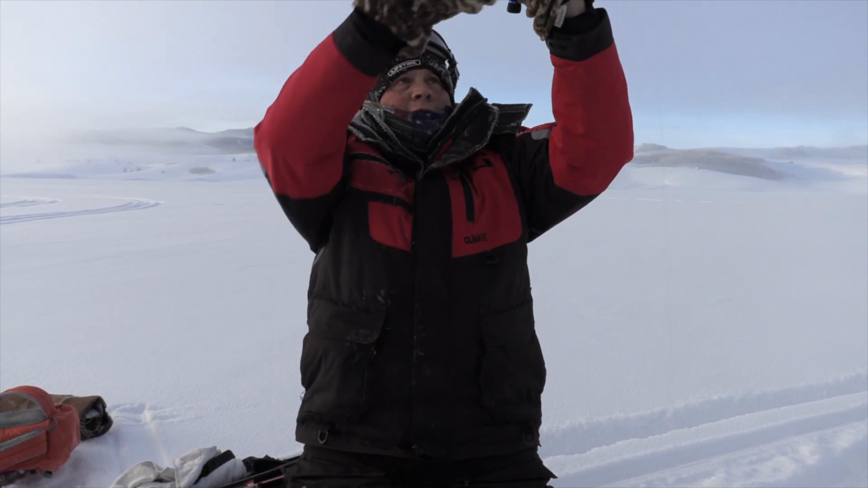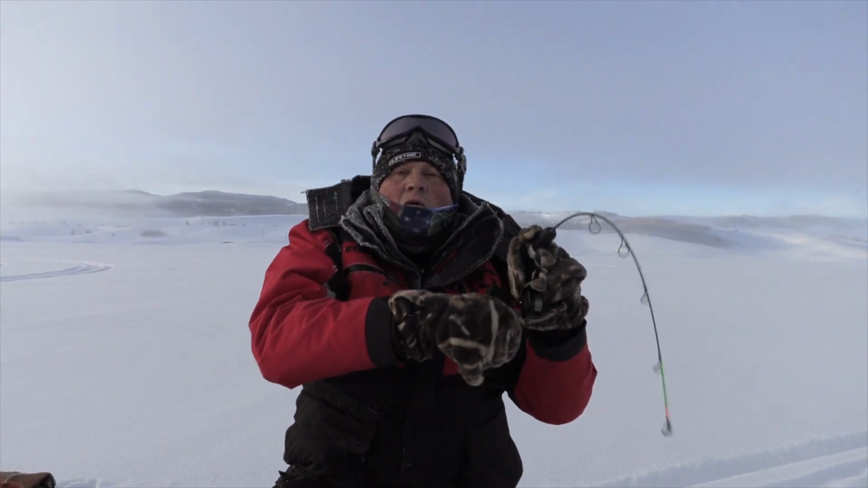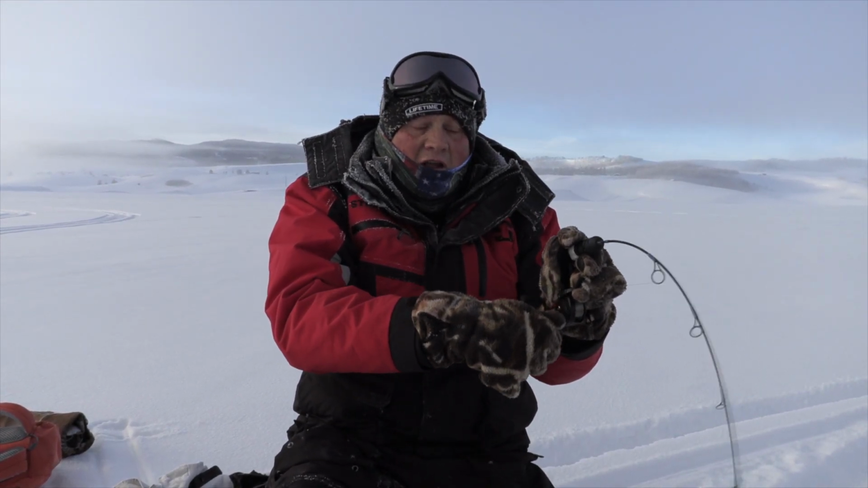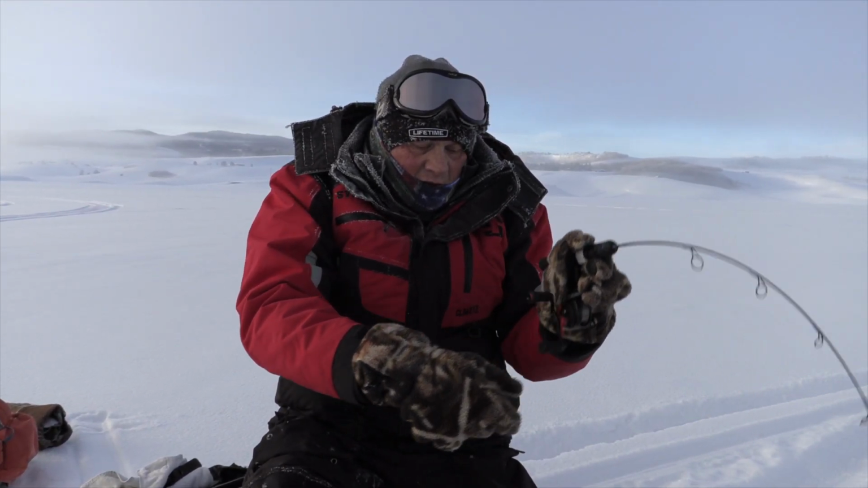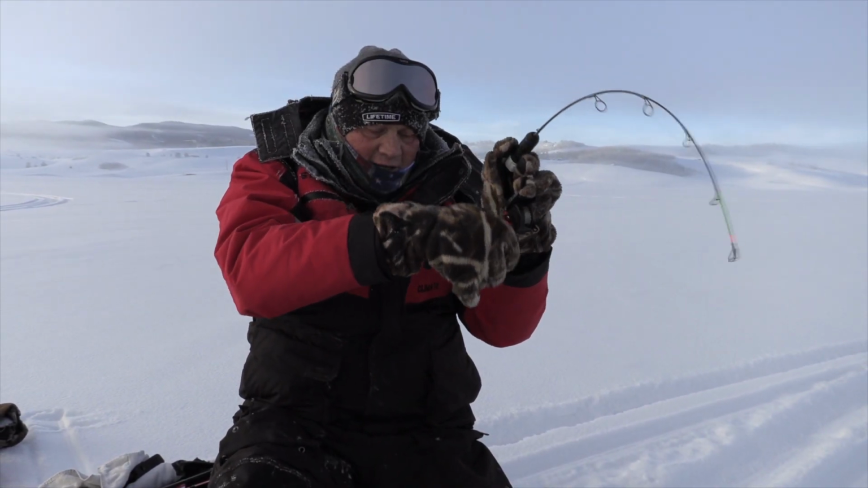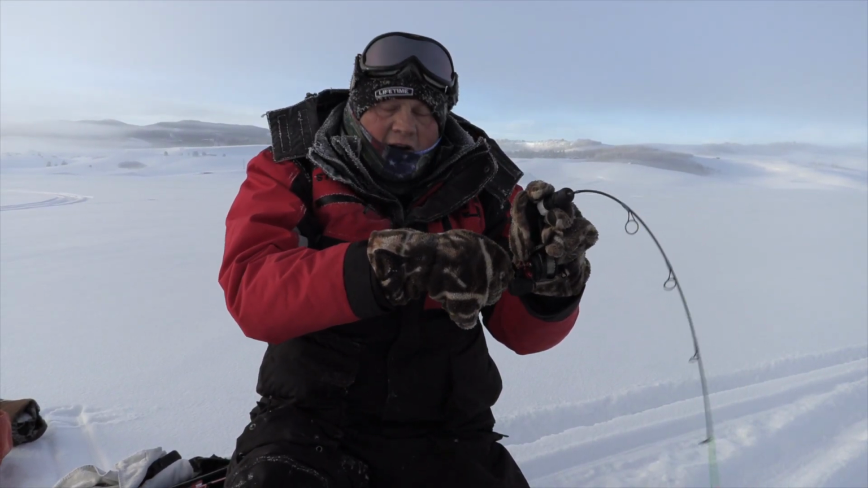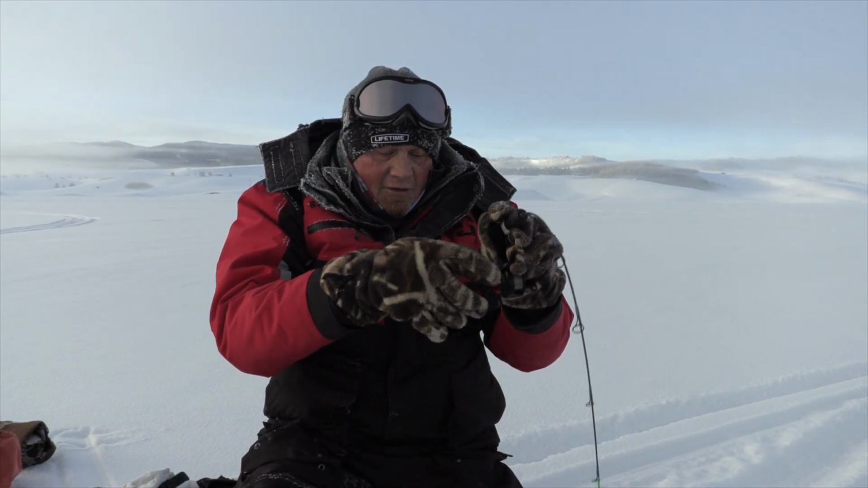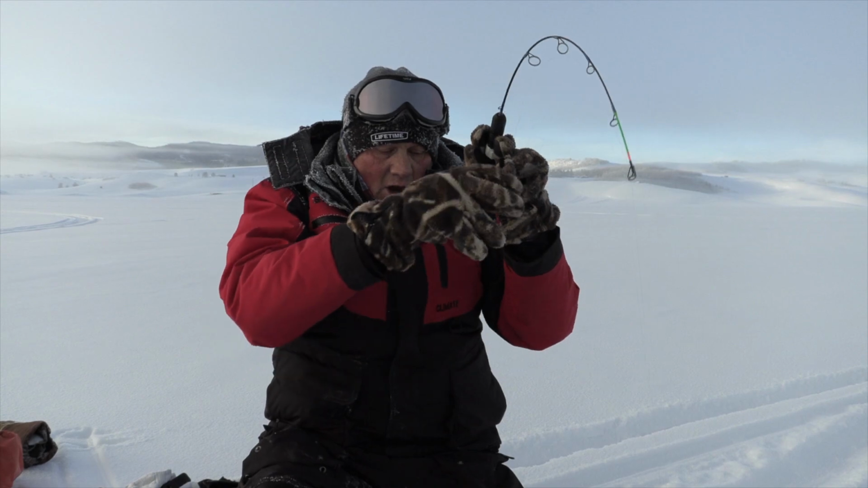Coming up. There we go. Hey, welcome to Hooked on Utah. Today we have got a freezing cold adventure for you. You know what? We thought we'd come out and try our hand at the Soldier Creek side of Strawberry. It's harder to access this time of year because the road is closed off and you got to snowmobile or walk in a long ways.